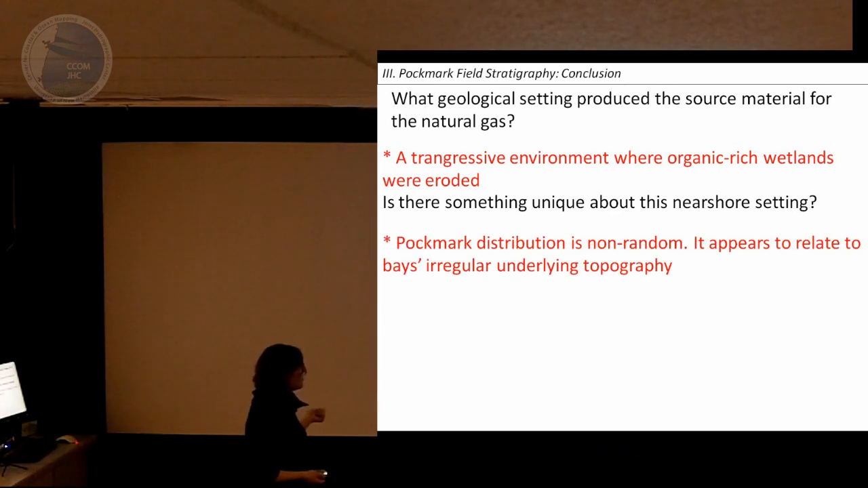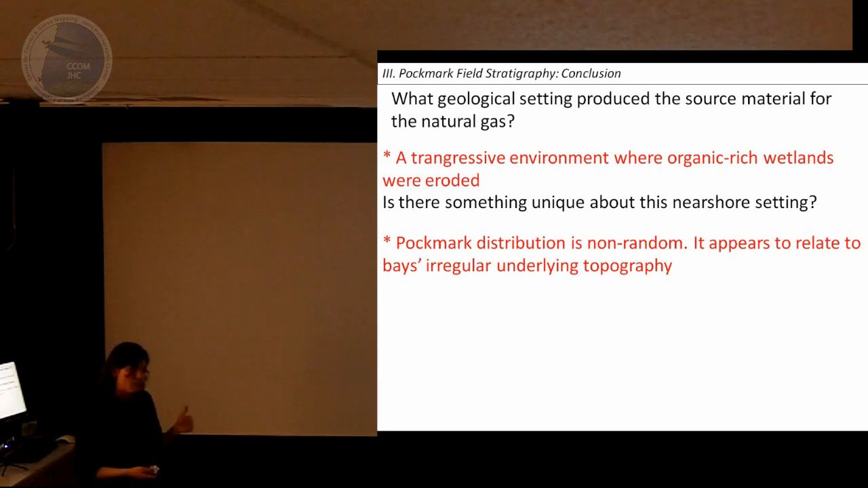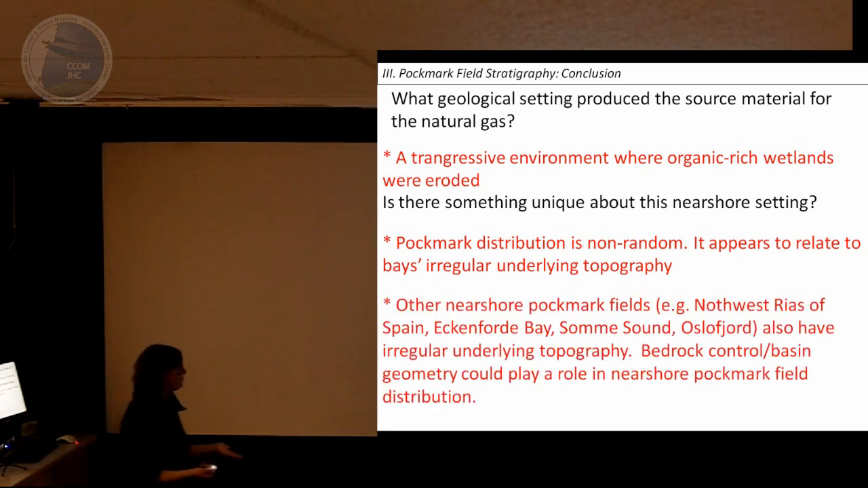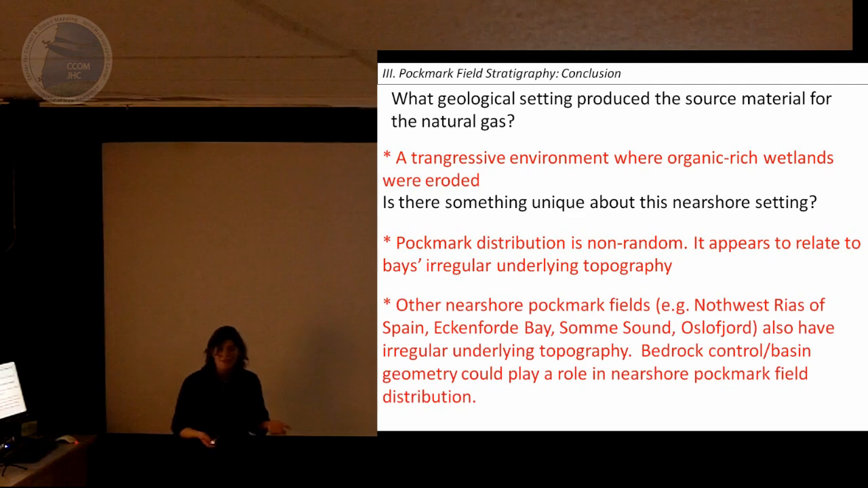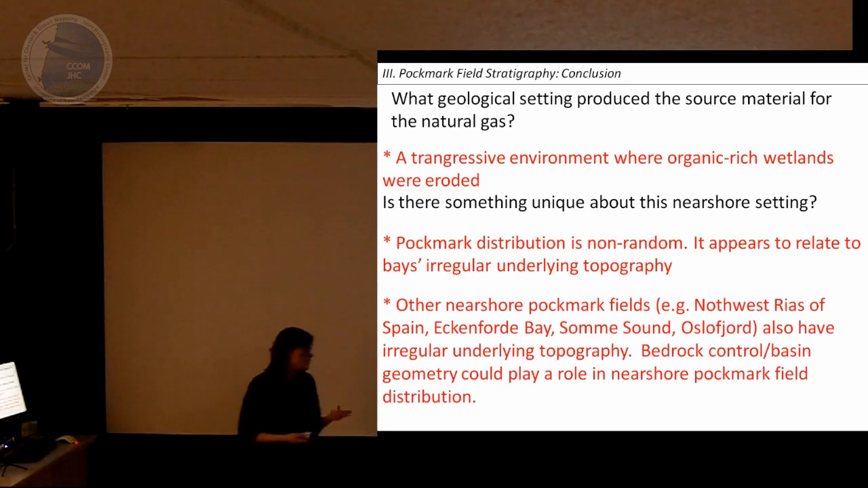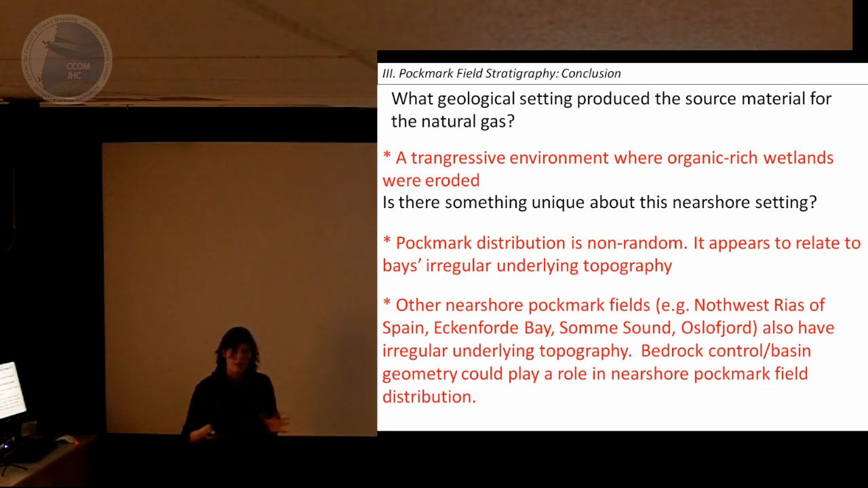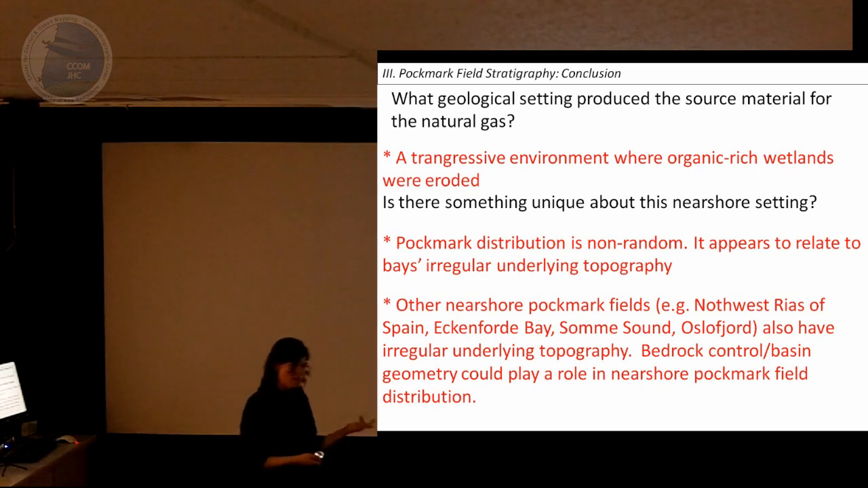Is there something unique about this nearshore setting? I would say that it has to do with the pockmarks' distribution related to the underlying topography. We're getting these around topographic highs, and we're finding these in the basins. And if we compare with where we find pockmarks all over the world, another place is an offshore setting, but you get them in lakes, which are also basins. So I'm starting to think that bedrock and underlying topography may fundamentally control where we get these sorts of features in the absence of massive fluid venting associated with hydrocarbons, etc.